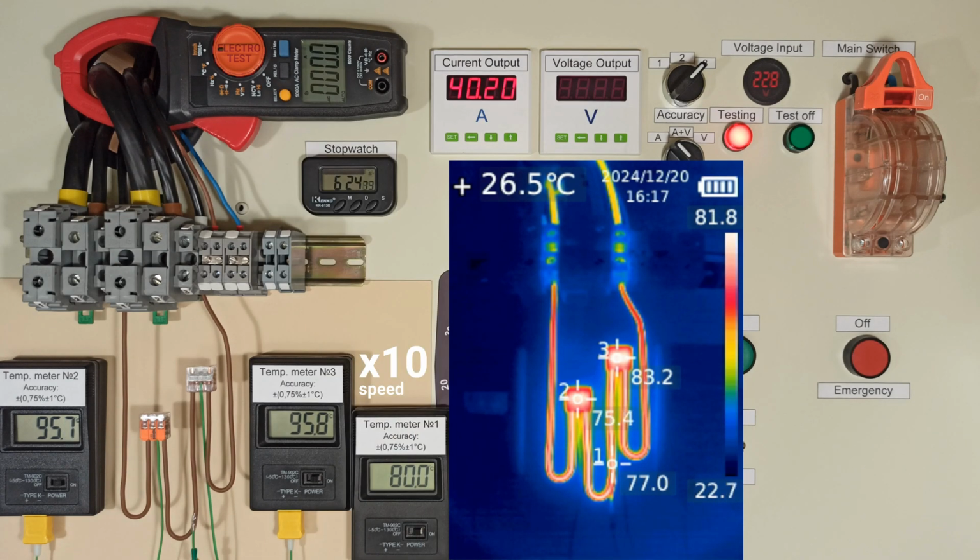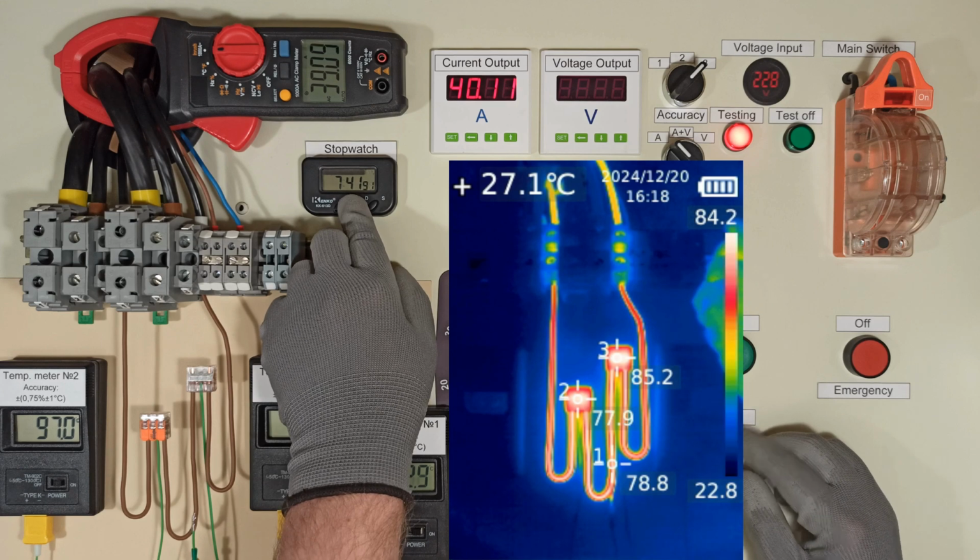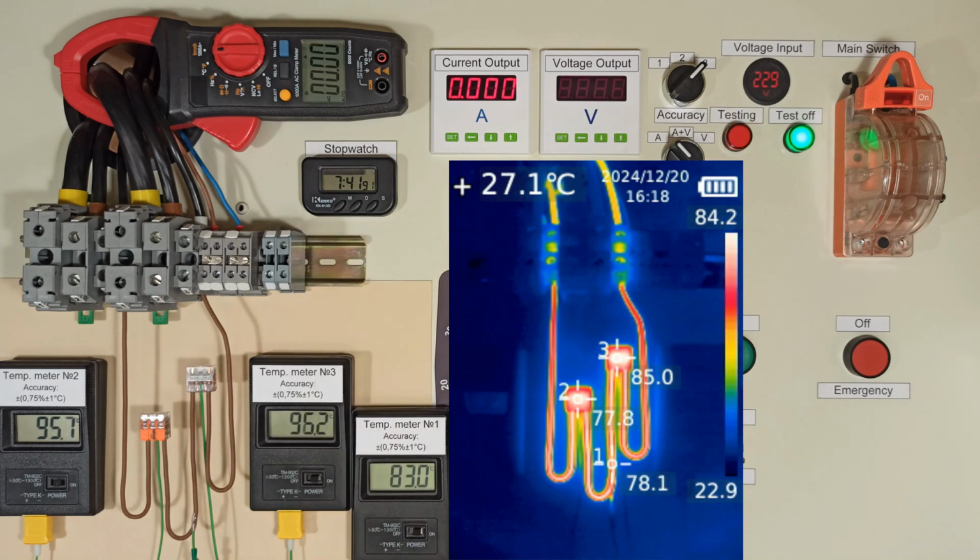And will internal temperature reach 100 degrees? Unbelievable. Even inside, it's less than 100 degrees. Great result.